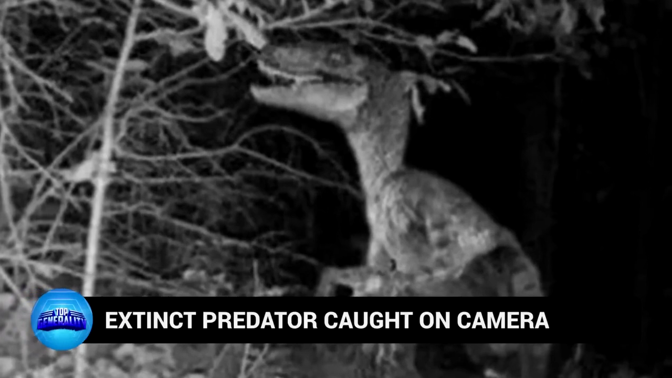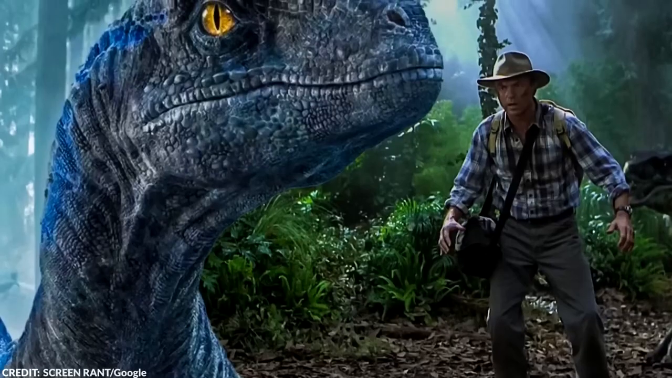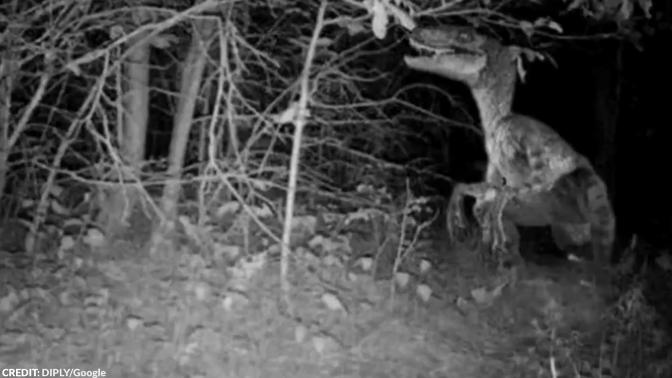Number 4. Extinct predator caught on camera. This image is as weird as it gets. It shows a dinosaur roaming around a grassy area surrounded by many trees. The photo was said to be taken by a trail cam in the year 2012, a few minutes before midnight. The dinosaur looks a lot like the velociraptor from the Jurassic Park franchise. The thing is, according to paleontologists, the actual velociraptors back in the day would have looked a lot different from how they were depicted in the movies.